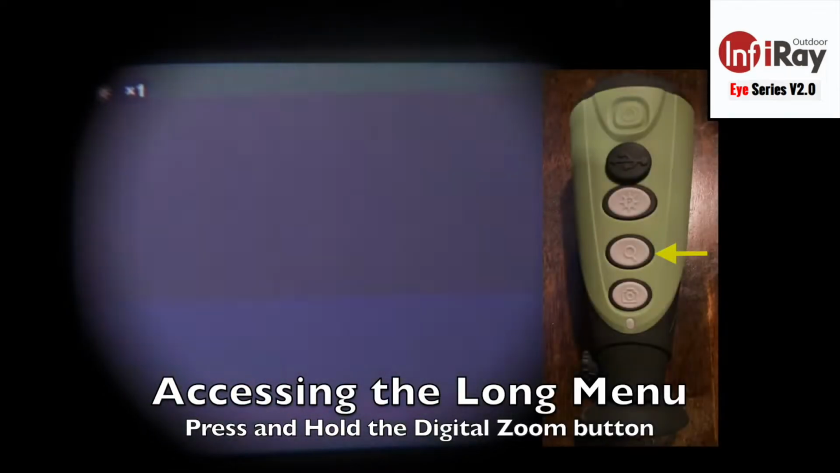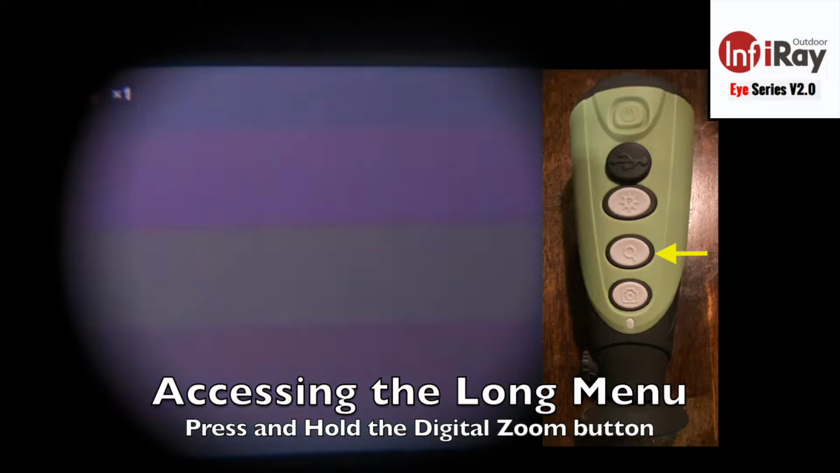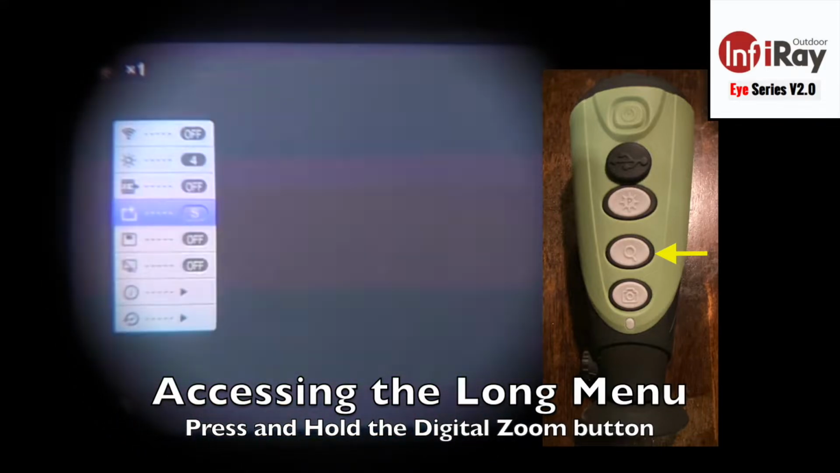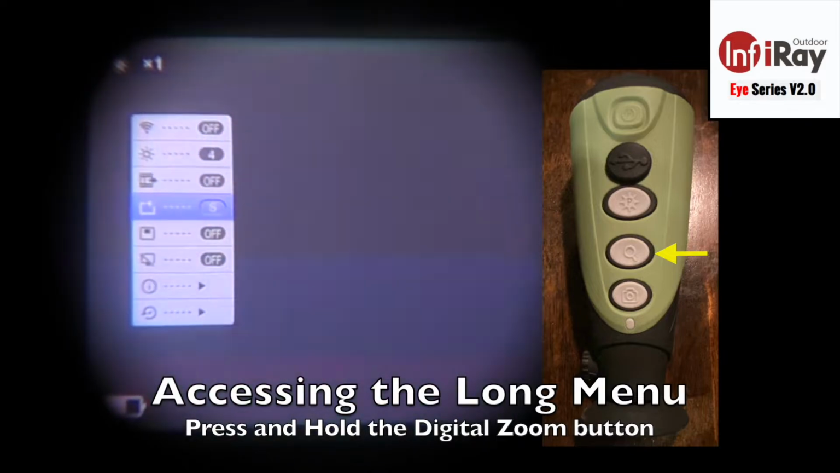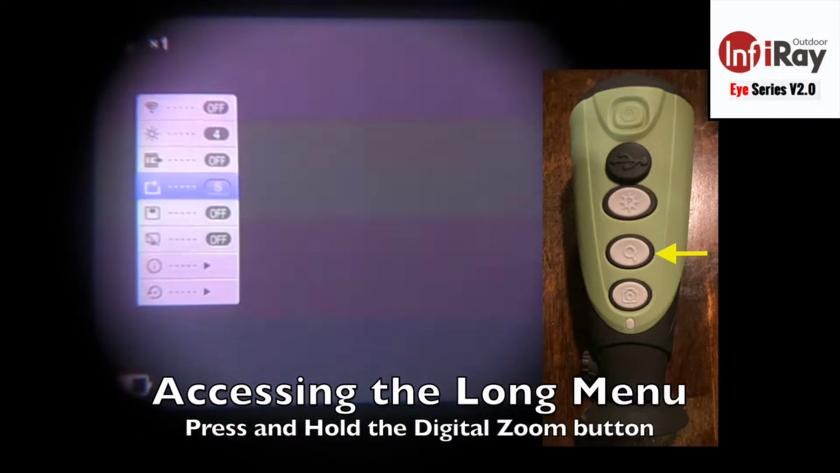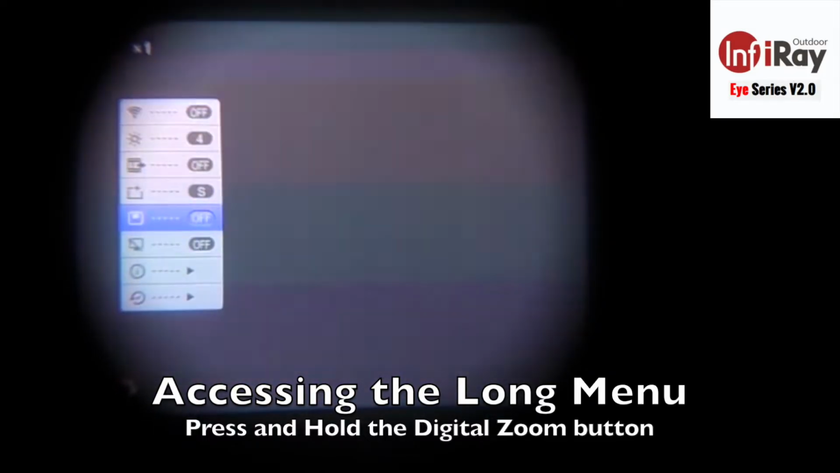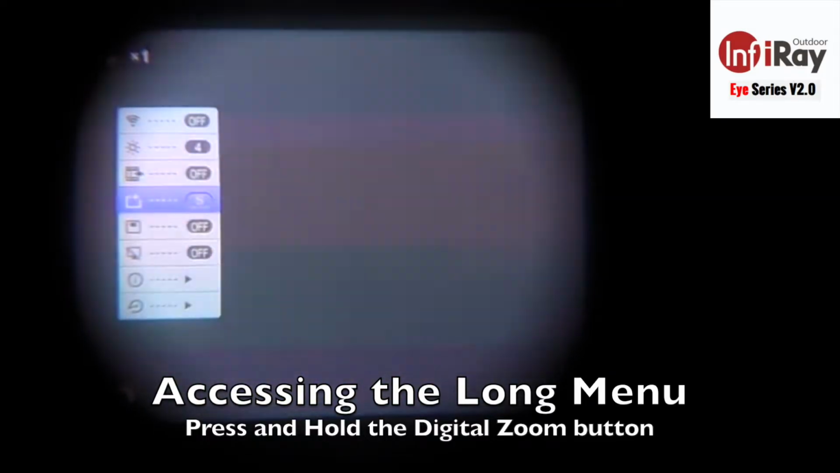Alright, now pressing and holding the magnifying glass button is going to bring what we call the long menu on screen. So I'll do that now. So there you'll see a long menu, and then my front and back buttons become the up and down keys.